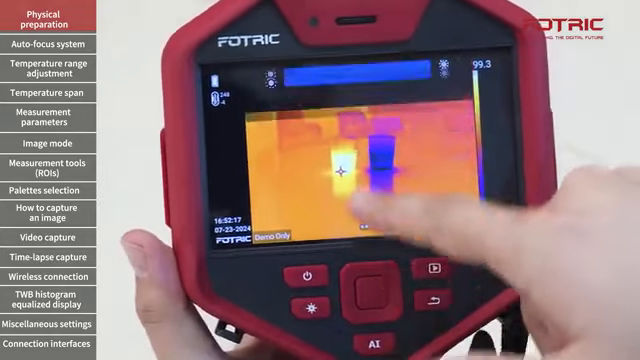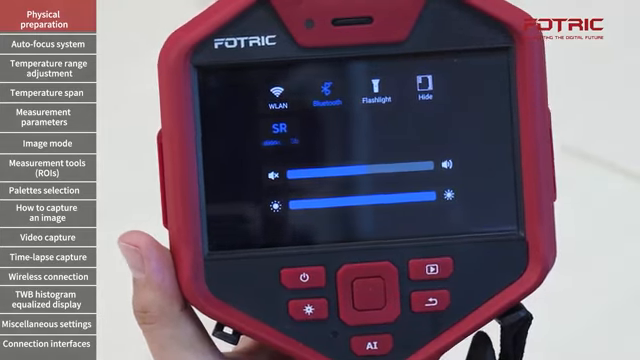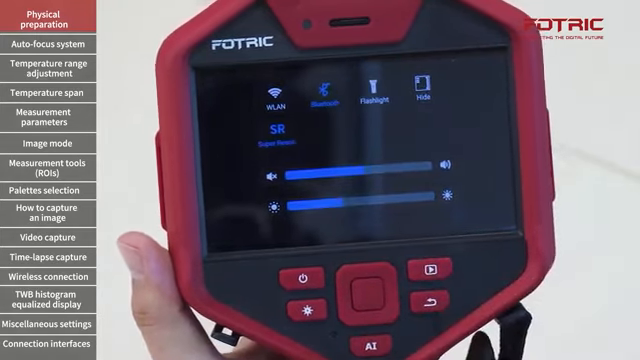First of all, we're going to scroll down from the top of the screen and we will adjust the screen brightness.